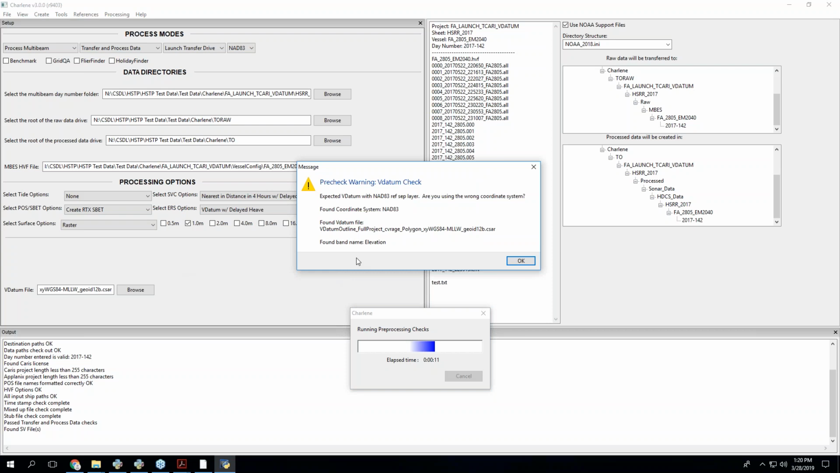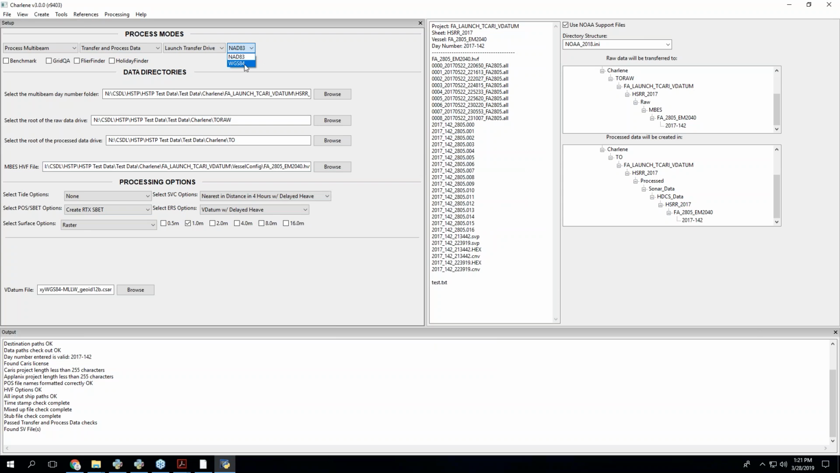Great. So, this one's a little bit cryptic, I guess. Basically, I found that you've got a Charlene setup that's got NAD83 written all over it. And then you've got a VDatum file that's got WGS84 in the file name. So I'm saying, hey, maybe that's not right. It's probably not right. So, okay, I'd be like, okay, I forgot I should be in WGS84. And I'll say, okay.